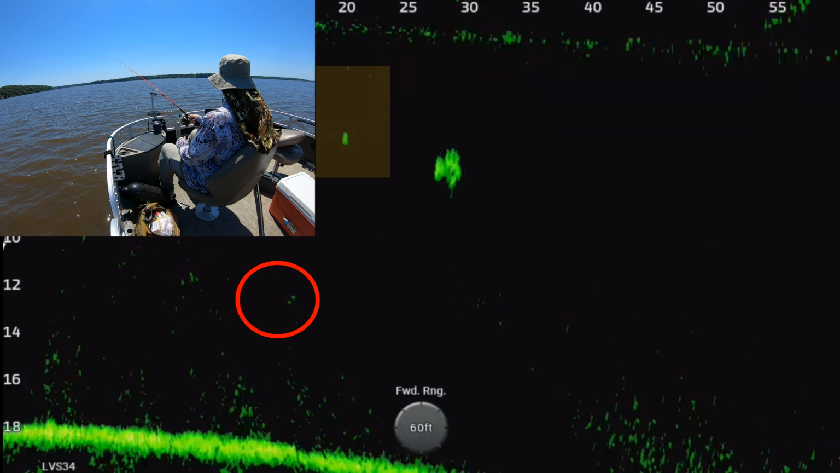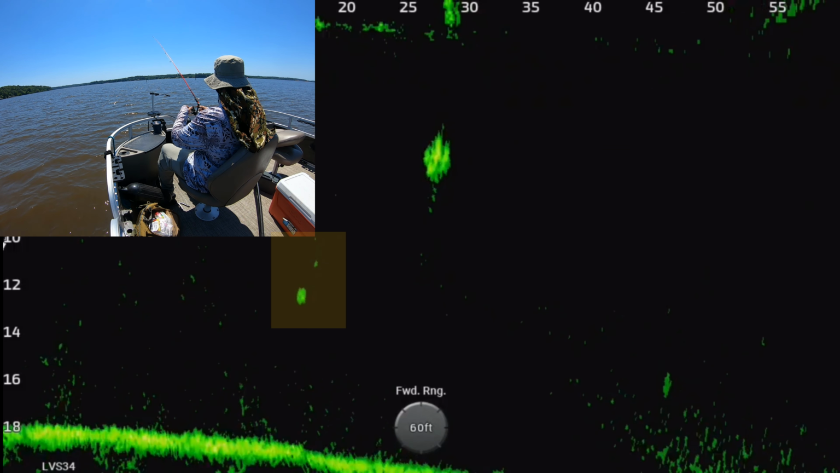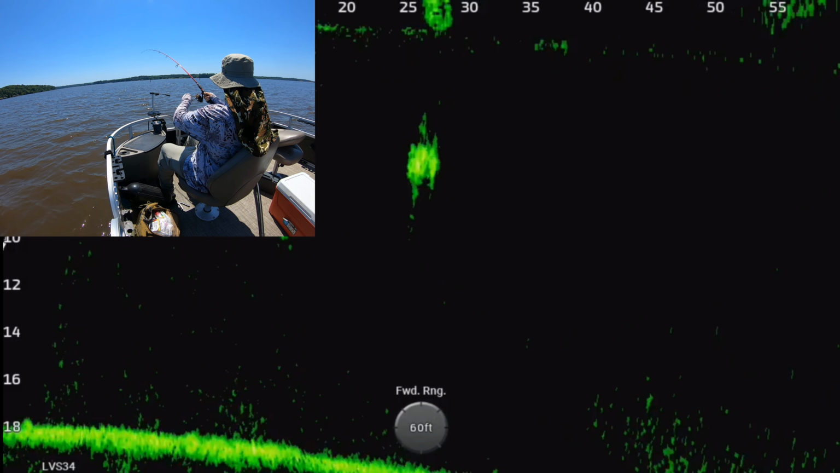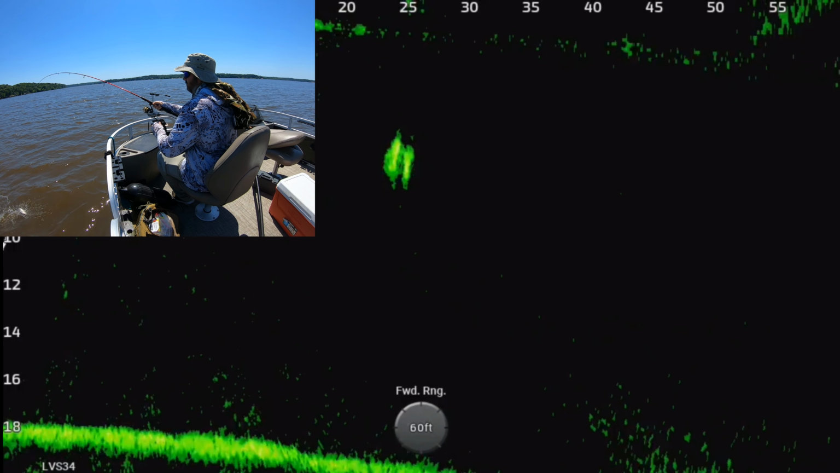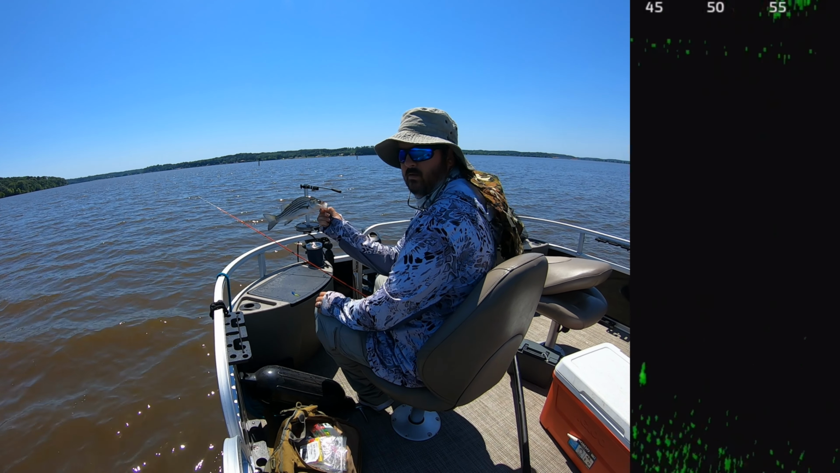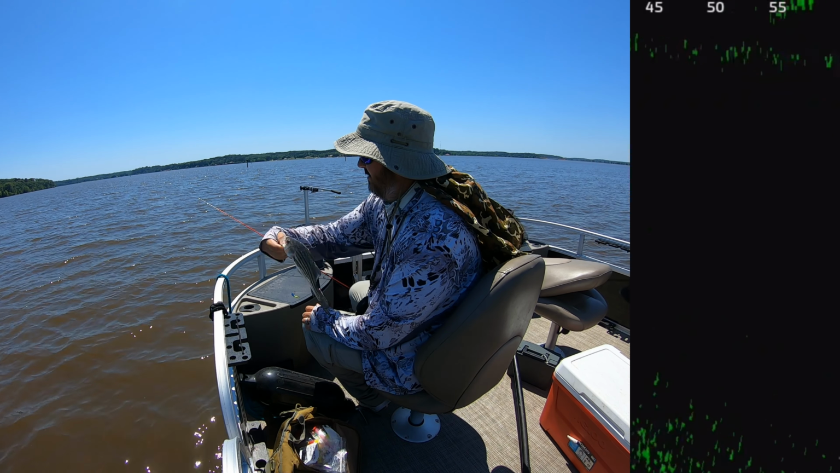Oh, look at that. That one's pretty close. Almost right under the boat. Most of the crappie weren't doing that. This may not be a crappie. I don't know. Most of the crappie were not getting that close to the boat. I can't remember if this is the, yeah, striper. That's the striper. That's why. They do like noise.